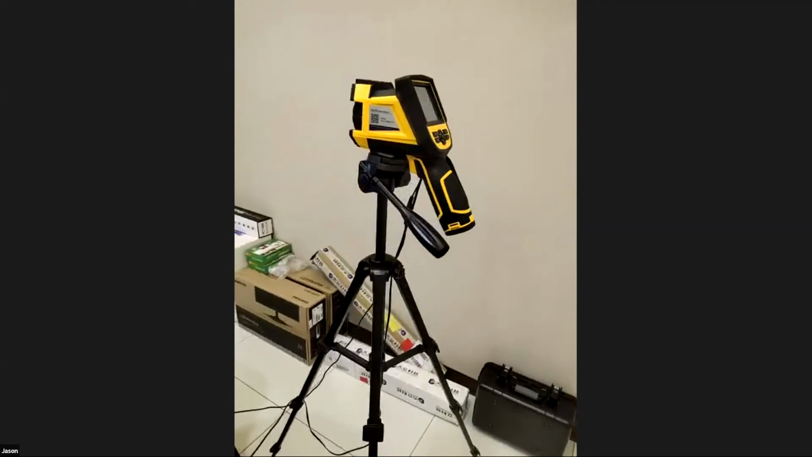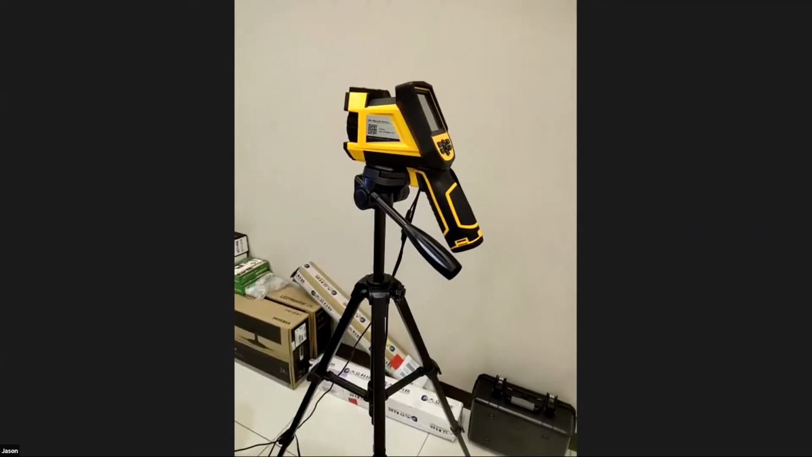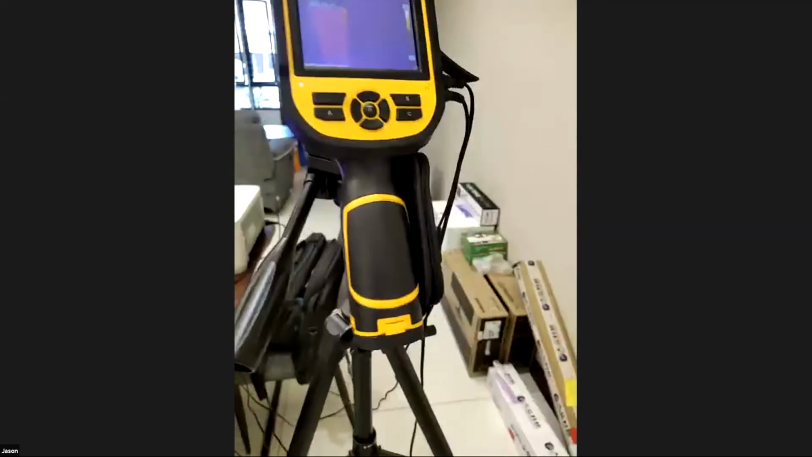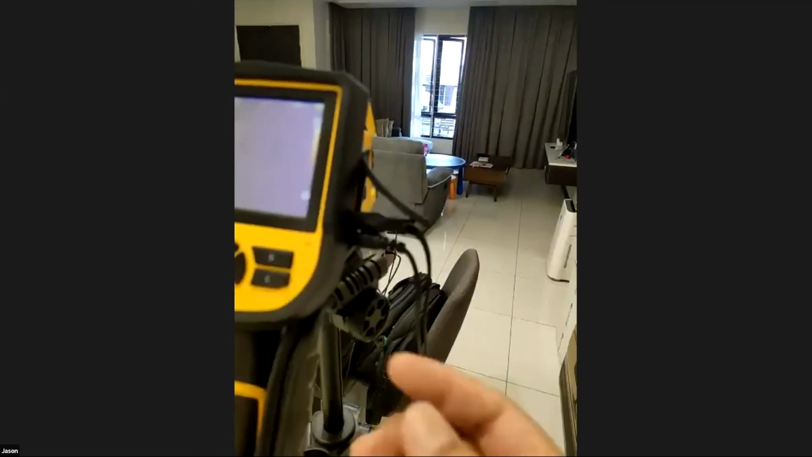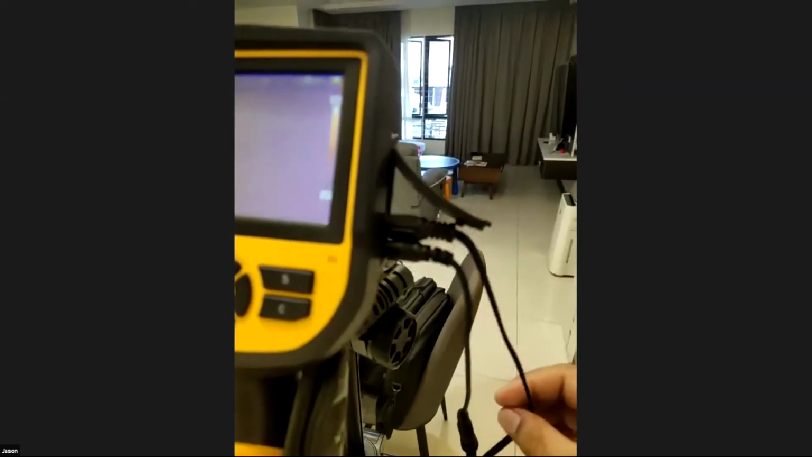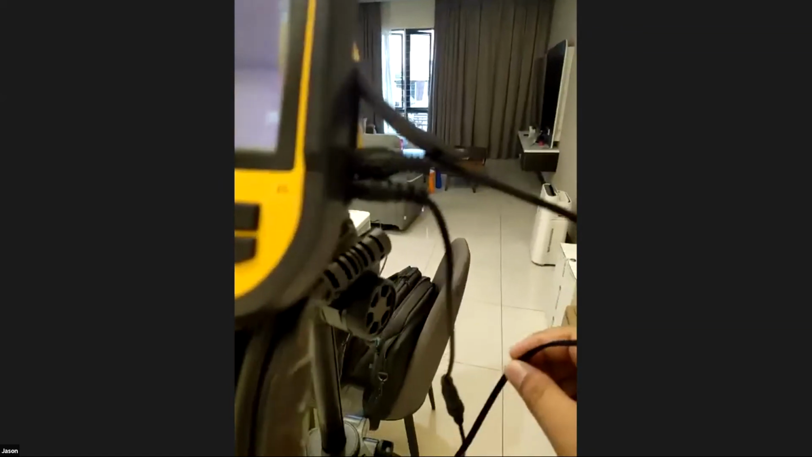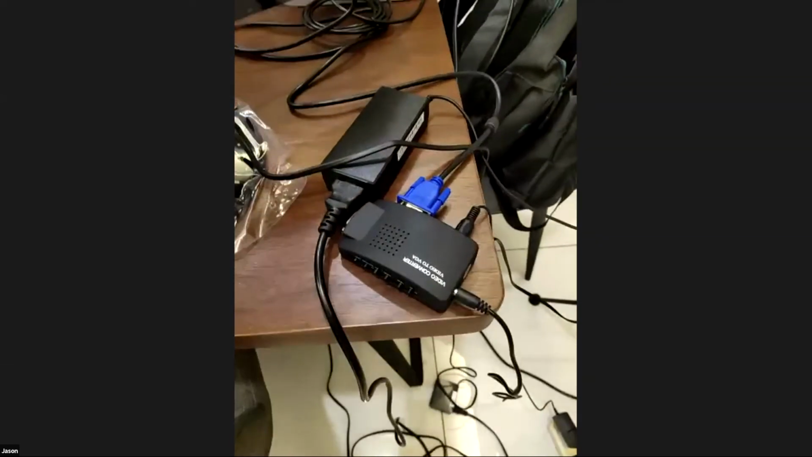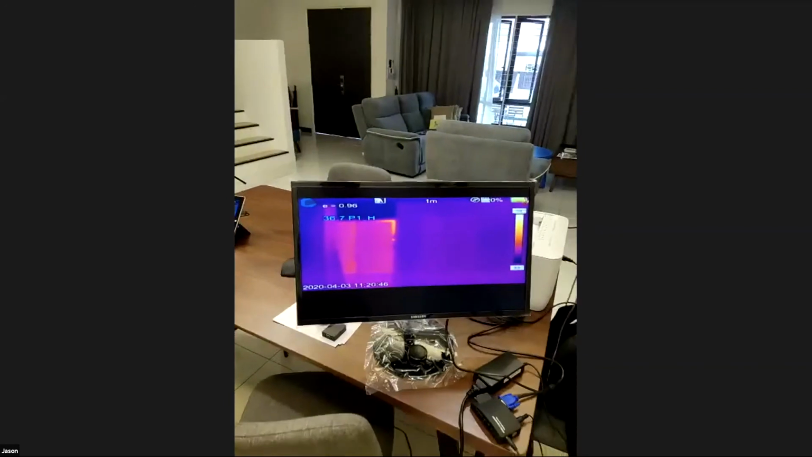So this is how it looks like. This is the TEW300 with the tripod. And there are two connections here, as you can see. The bottom one is the power adapter. The upper one is the cable that goes out to the video output, where we connected the video converter here and it goes to the monitor.